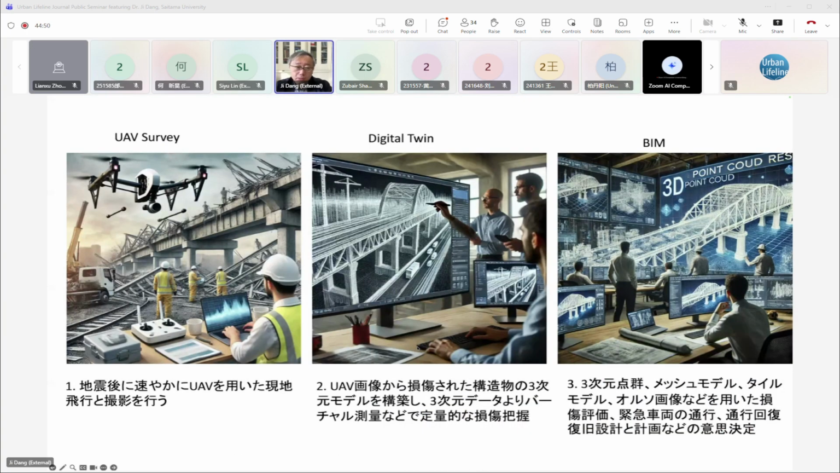So here we propose a three-step approach to do this kind of emergency survey. Firstly, under the bridge, we can fly a UAV to do bridge inspection and just take photos after the earthquake. By the way, this picture was generated by AI also, and it is not very good, but you can get the imagination of what I'm trying to say to you.